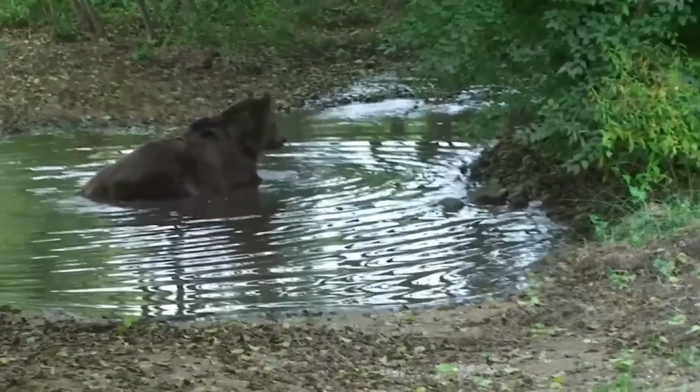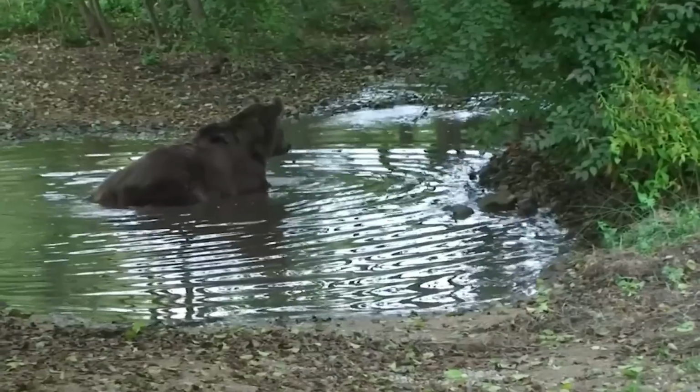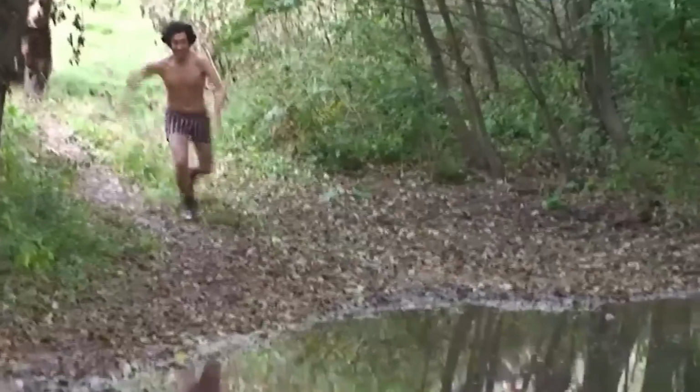The bears being filmed seem calm and oblivious to the camera operator as he shuffles into the water for a cooling dip. Within seconds, a man comes tearing out of the brush, hotly pursued by a large and clearly agitated bear.